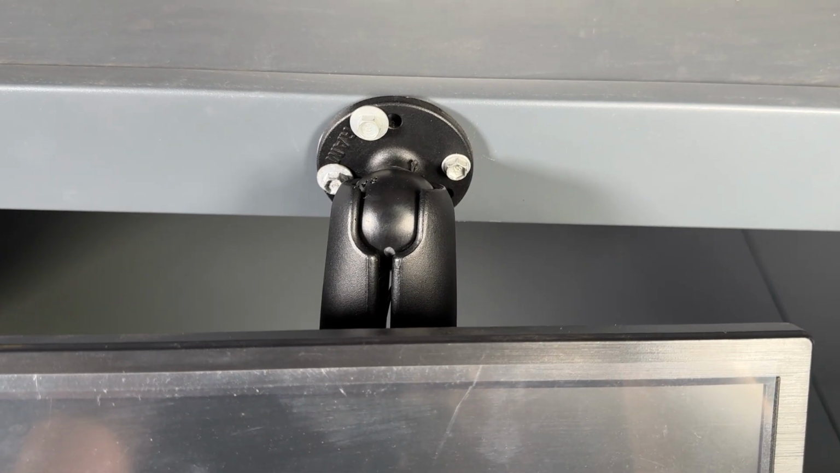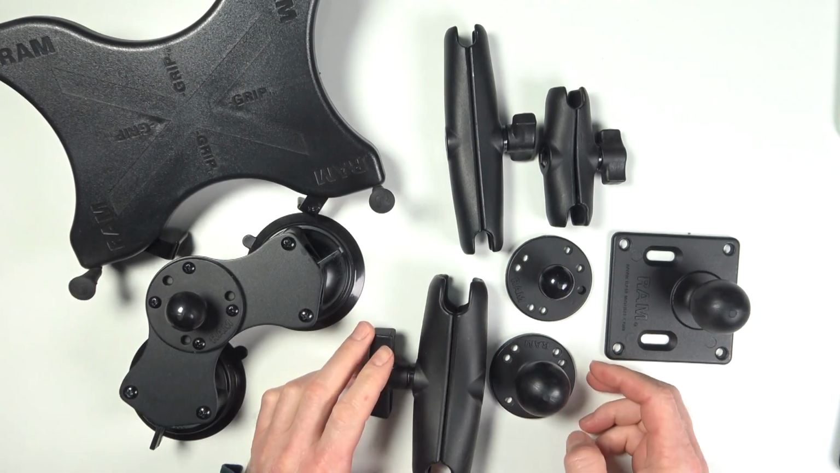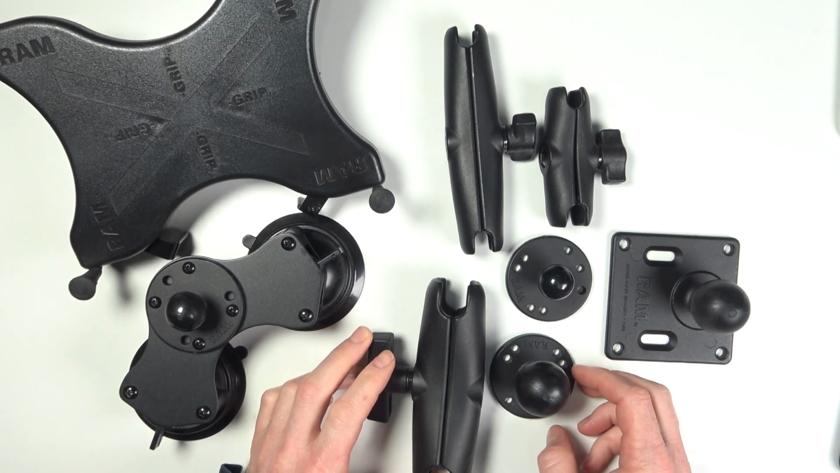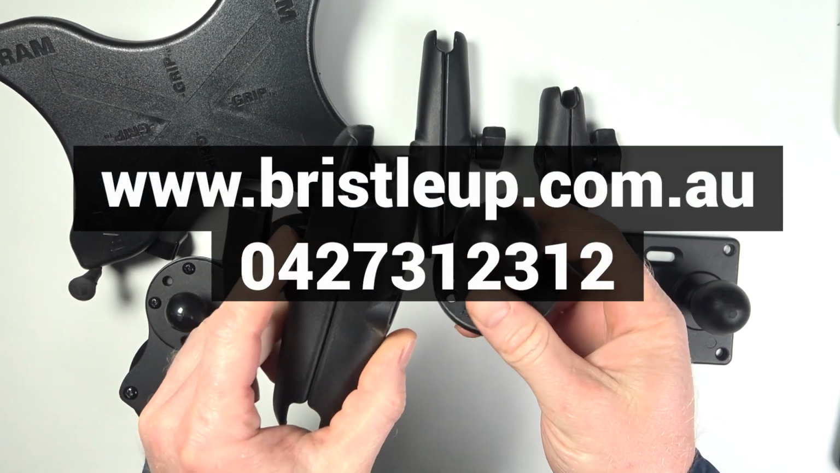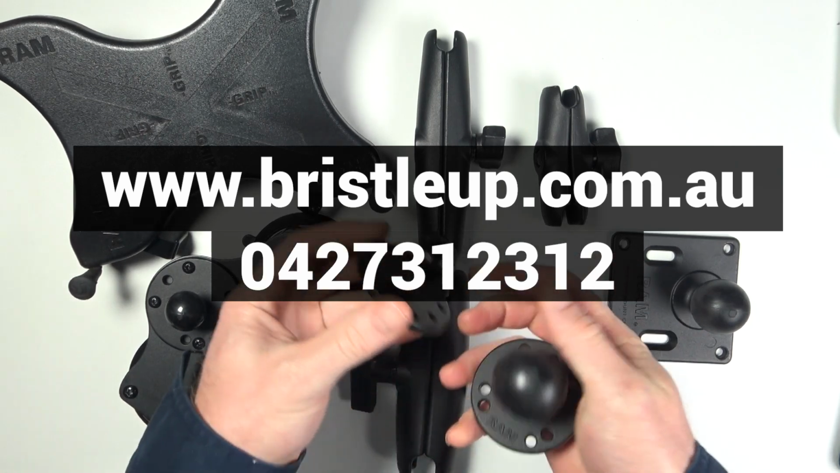You have 7 holes you can choose from to attach it to a part of your vehicle or something you have designed yourself. Well, that covers just about all the options we have discovered so far for mounting both tablets and monitors in your vehicle. If we do find some other additional ways, we will have them available on our website.